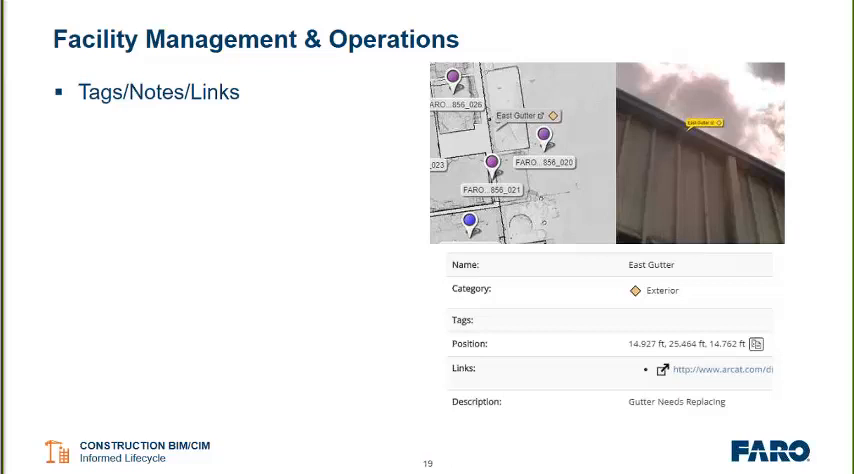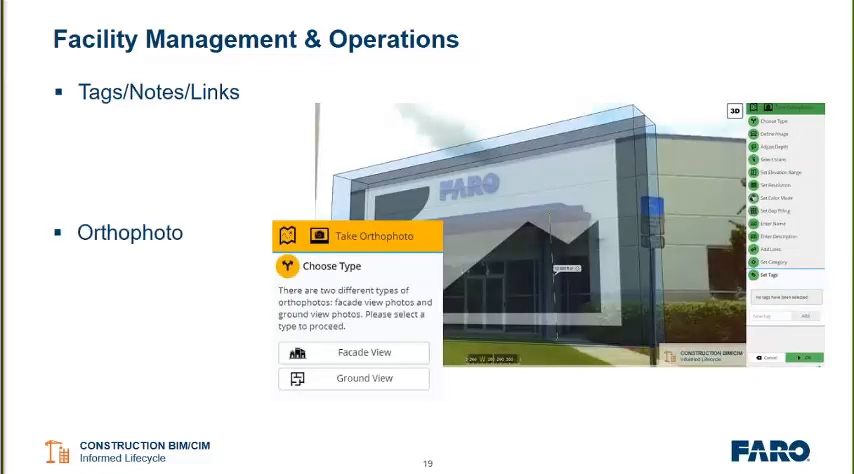One of our newest customer applications finding value in WebShare is facility management and operations. Having the ability to make those tags and notes and link to information throughout the data set makes record keeping easier to locate and keep track of. For those of you that are familiar with ortho photos, you can also do that in WebShare Cloud. So you can take a really quick view either from the facade or a ground view and make quick 2D drawings out of that information. These images can also be brought into pretty much any CAD package.